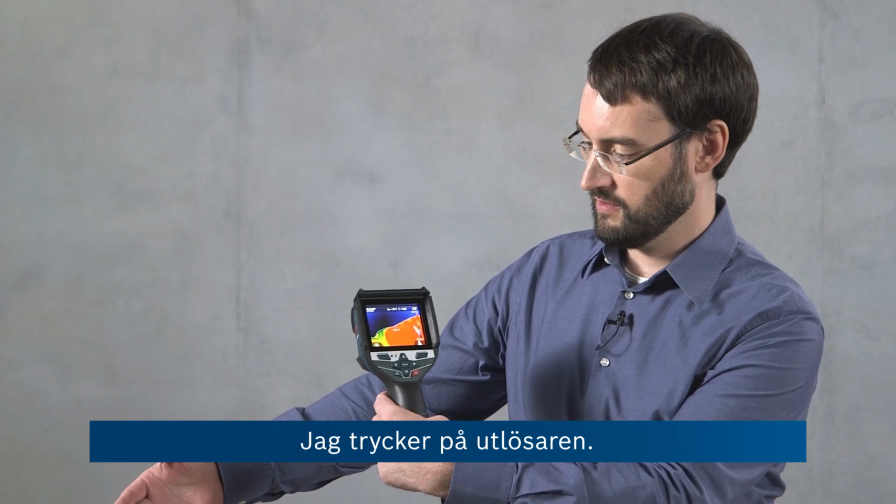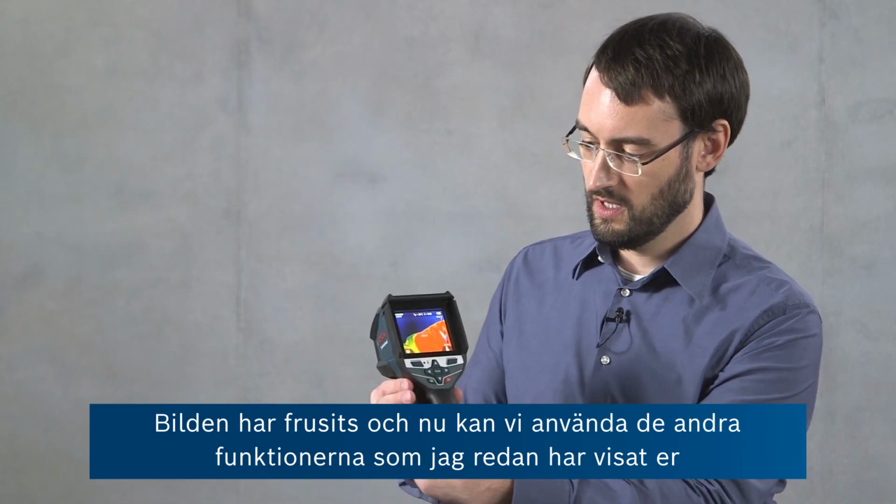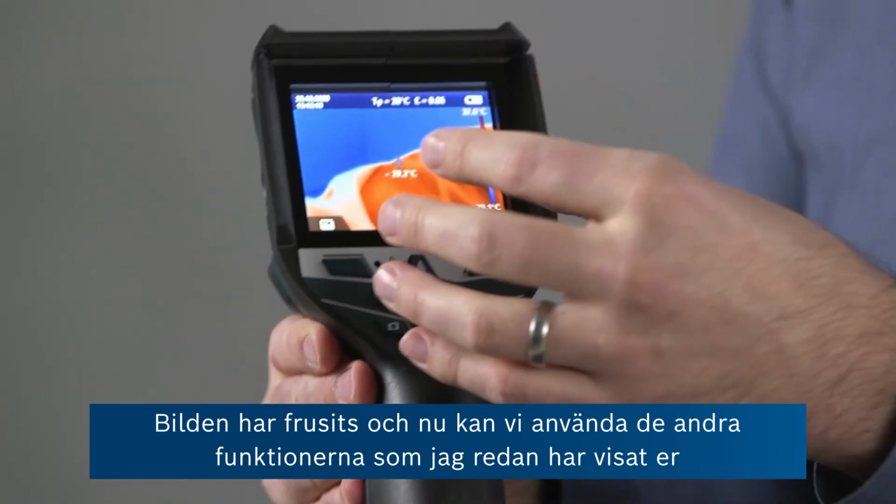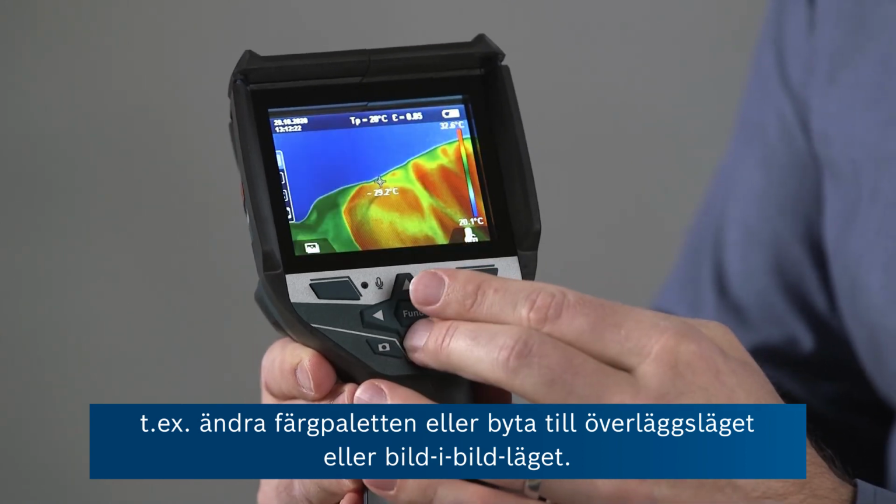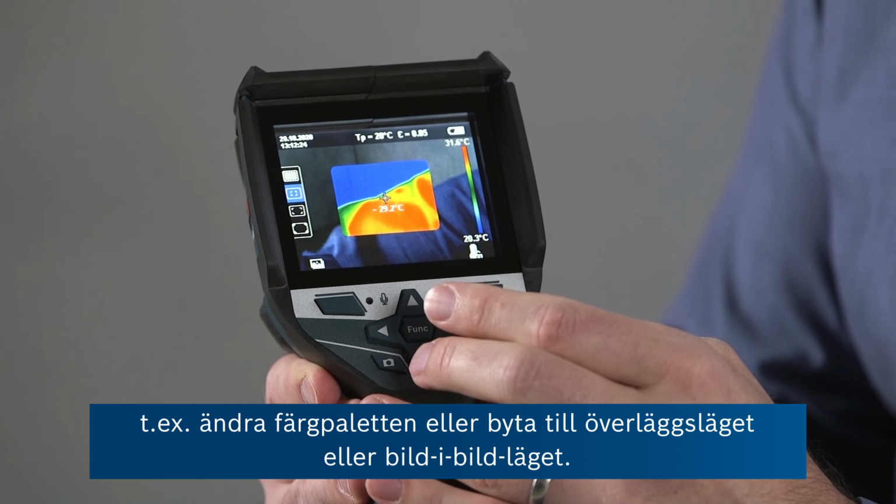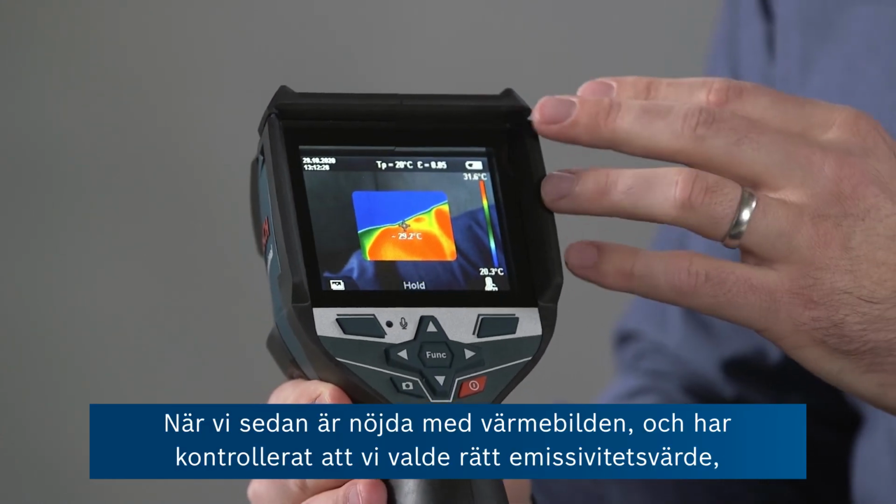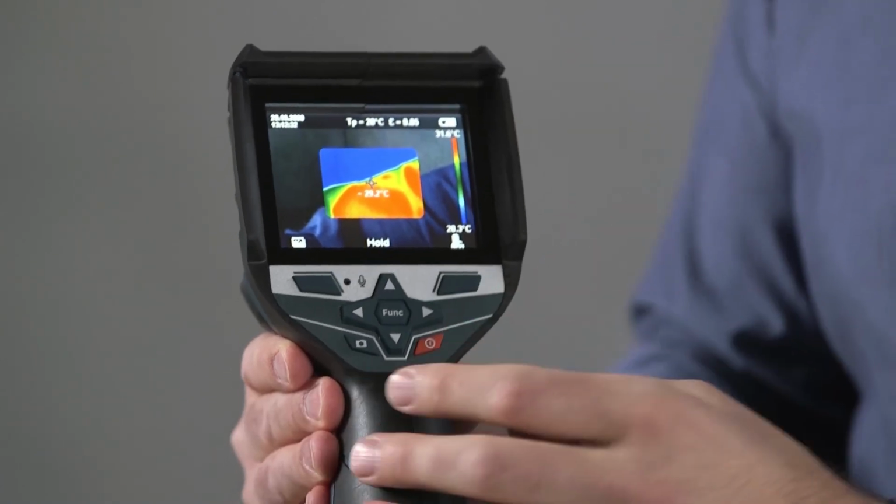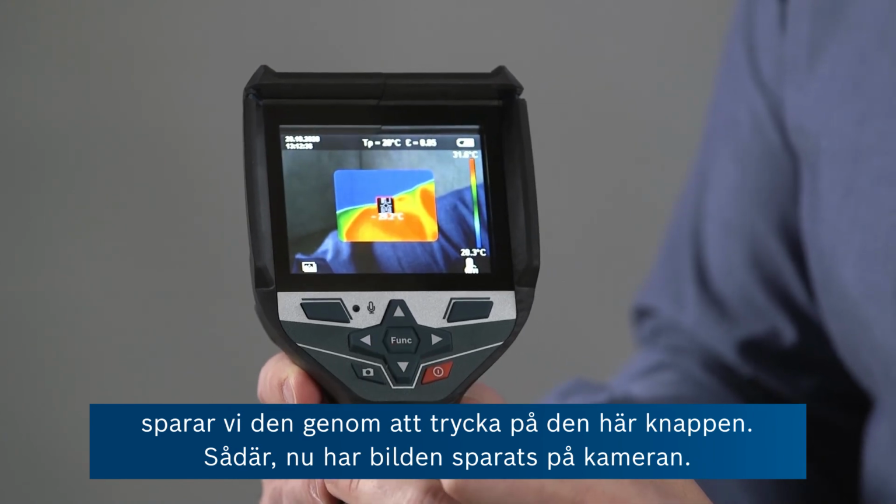I'll press the trigger, and then the screen says hold, so the image is frozen, and this gives us the opportunity to use the other functions we've already seen, like, for example, changing the color palette or going into overlay mode or picture-in-picture. And once we're satisfied with our thermal image, also noting that we chose the correct emissivity value, we can save this with one press of this button.